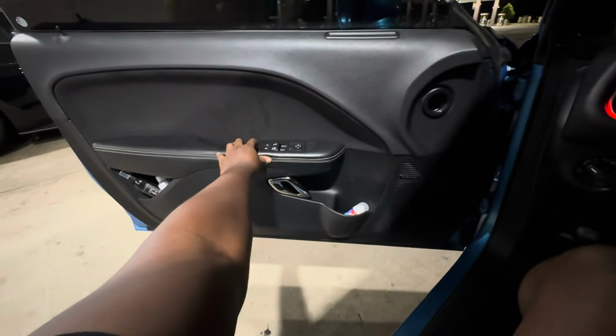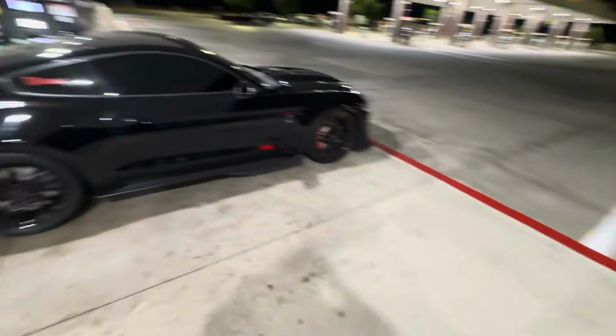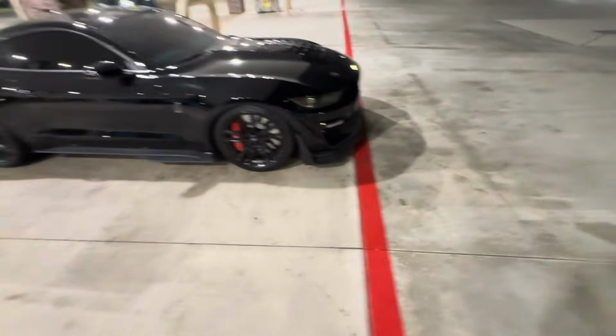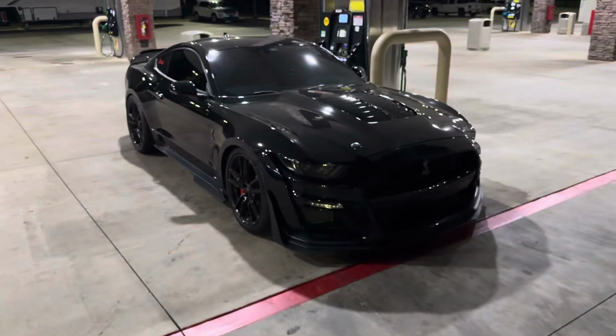That guy probably in there getting a brisket sandwich. I can't see nothing out of that. That rotors huge. That thing tough though. Man.